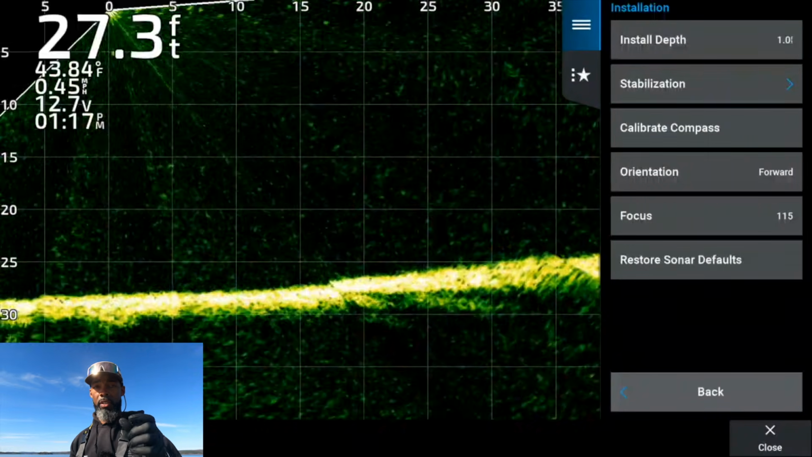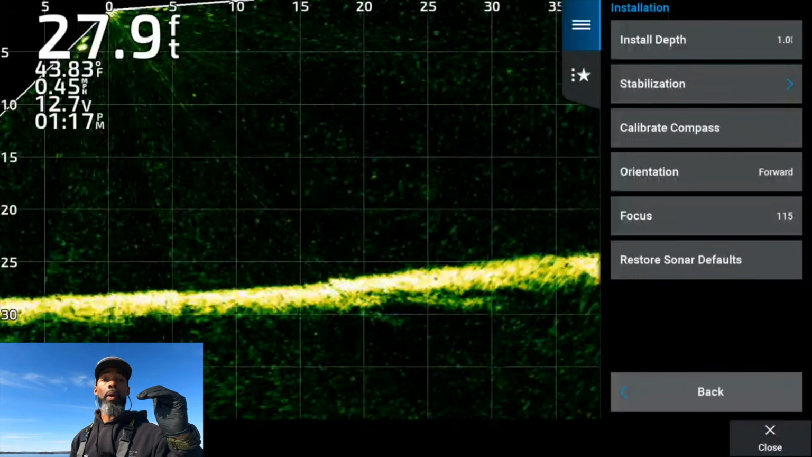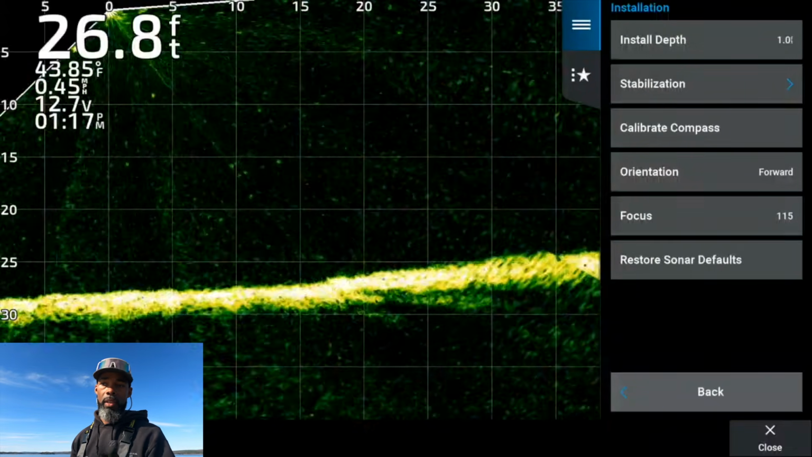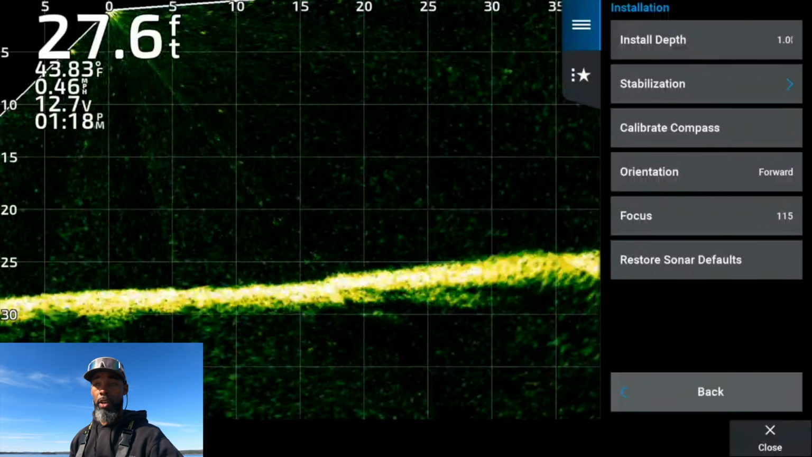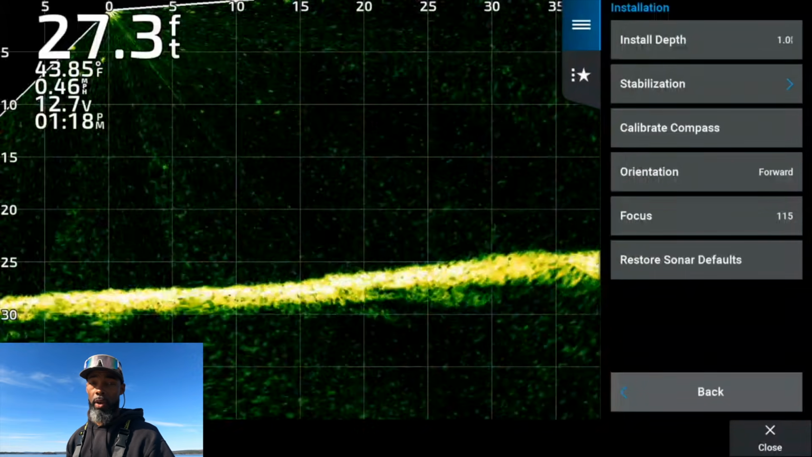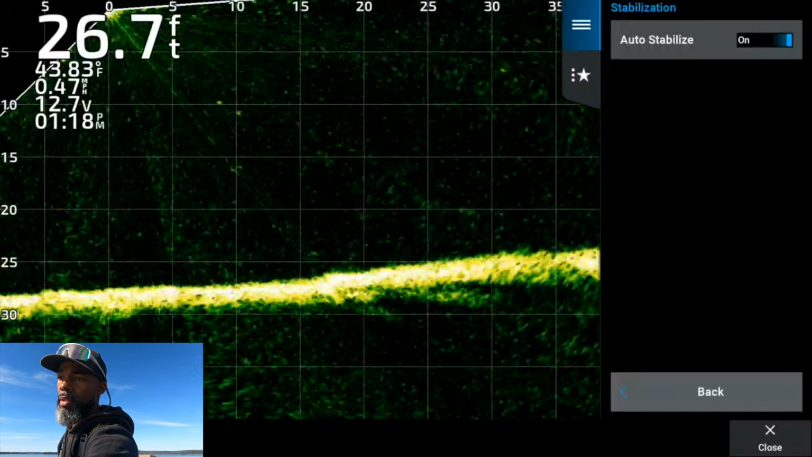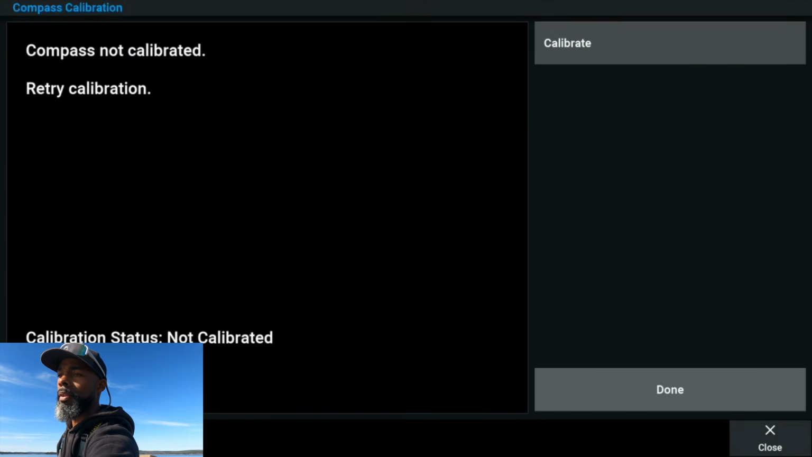My transducer is actually clicked up just 1 notch above the factory correct position, just so I can make sure I see that splash. And in this depth range, it doesn't have a big impact on how the bait looks down in deeper water. It has no impact on it. Stabilization, of course, auto stabilize, that is on. Calibrate compass.